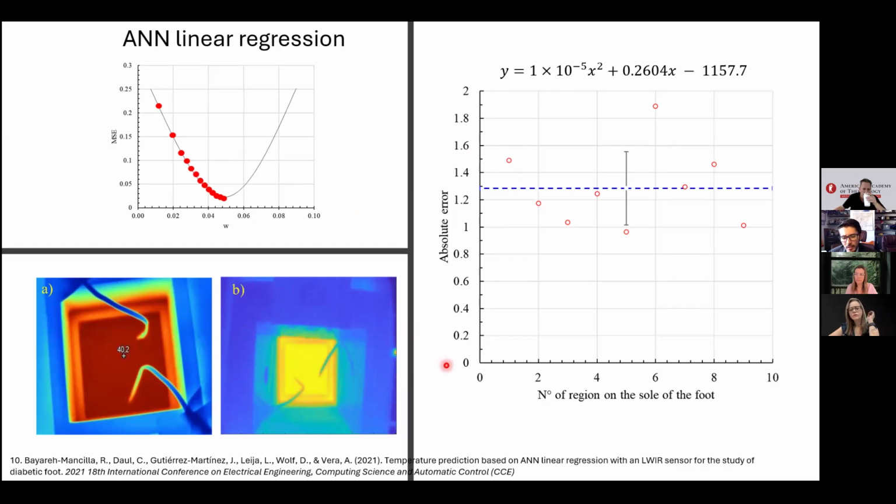In this case, we presented a neural network, and we got a linear regression and improved this equation, so we could also reduce the error or the tolerance in which we measure the temperature, because we should remember that in thermography measurements and studies, the temperature we are retrieving is not absolute, it is relative. Most of the time it can be relative to the hottest spot that is detected within the spatial resolution of the camera, or even sometimes it can be the opposite, the coldest spot.